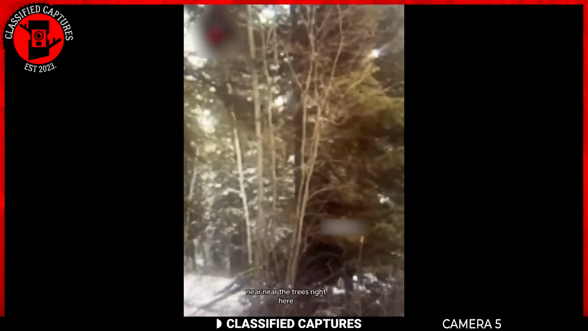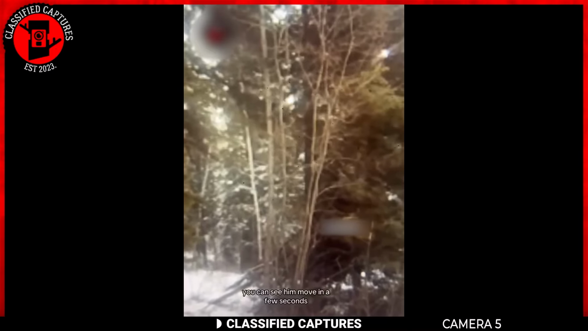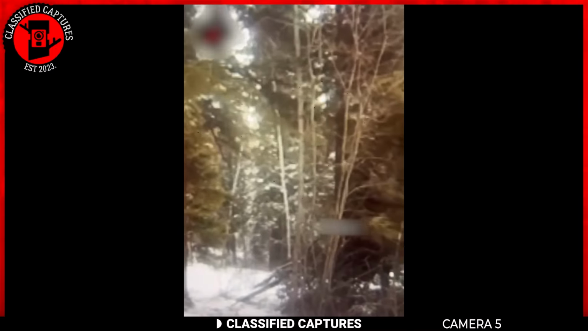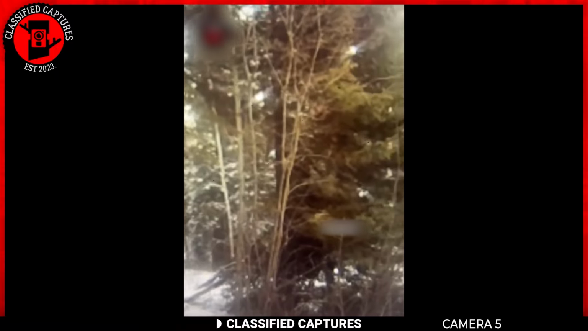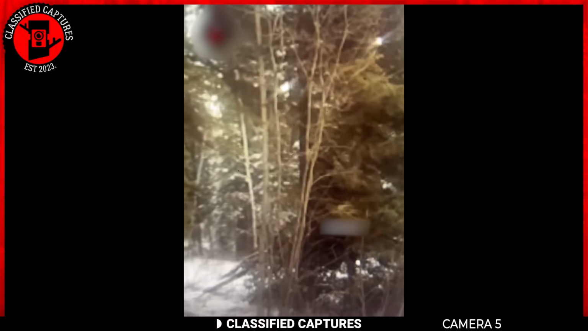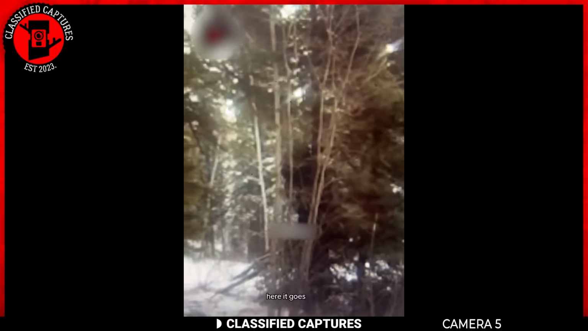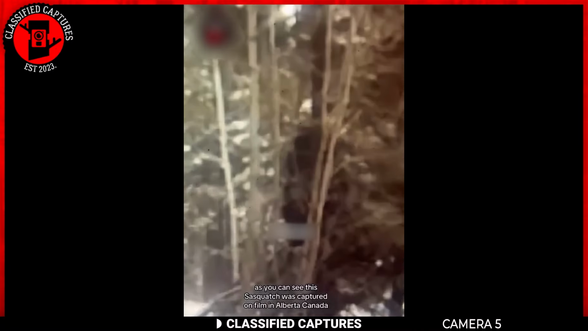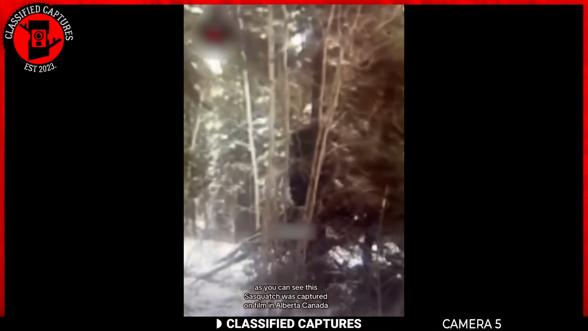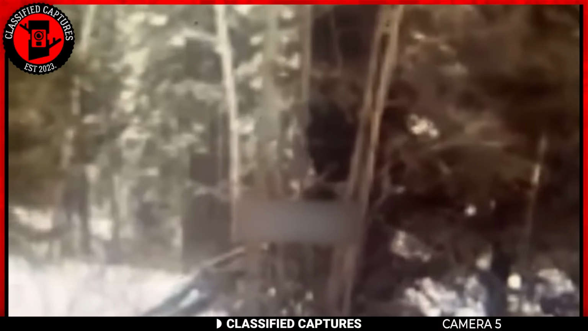Near the trees right here. You can see him move in a few seconds. There he goes. As you can see, this Sasquatch was captured on film. This footage comes straight from Alberta, Canada.